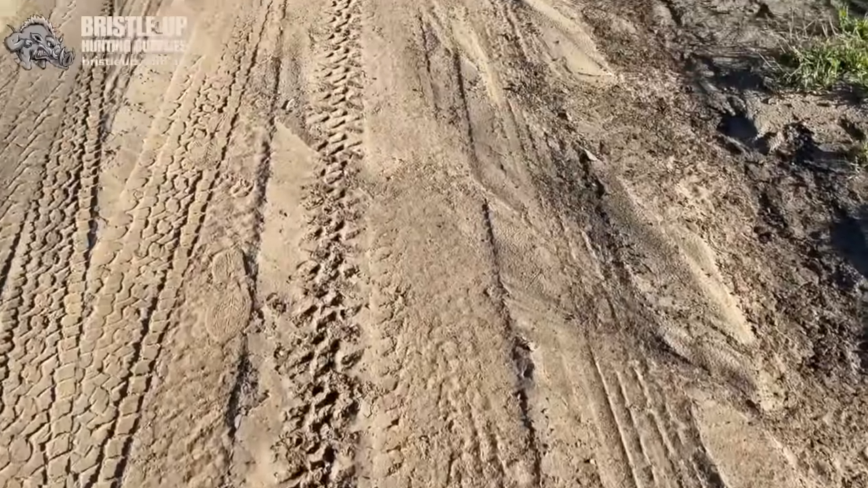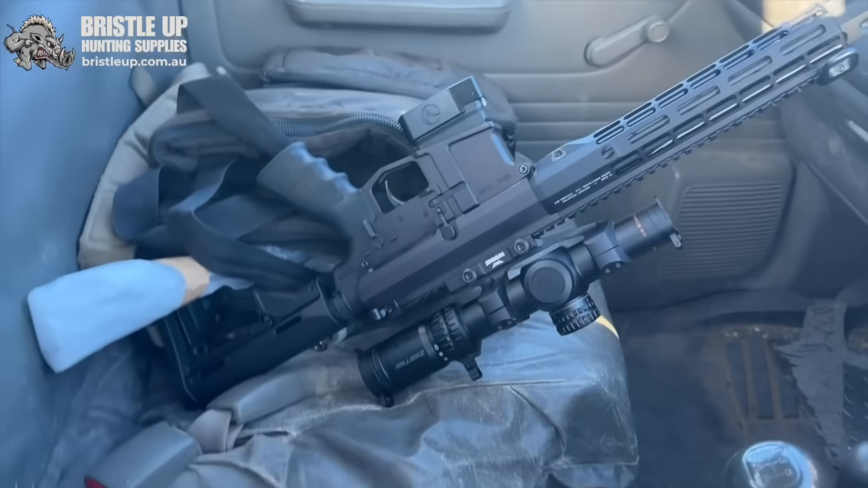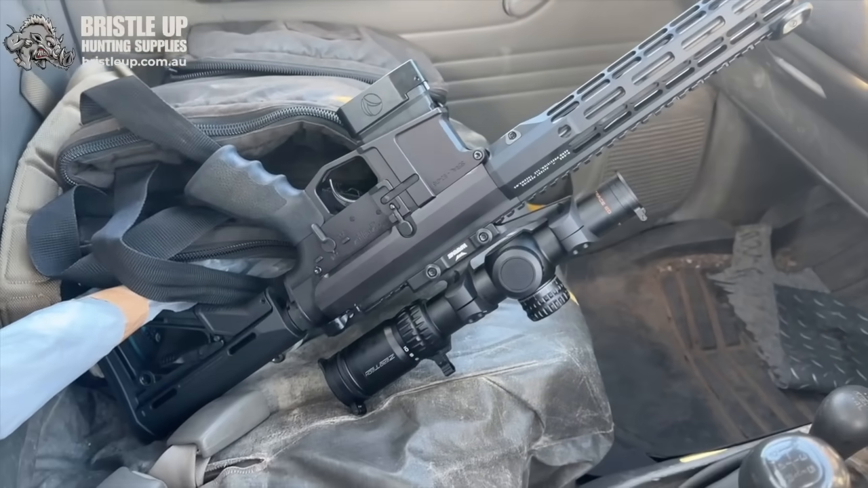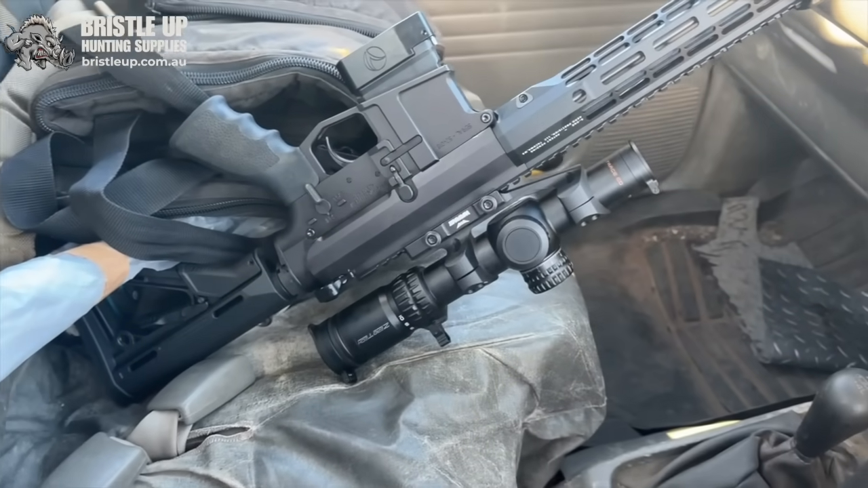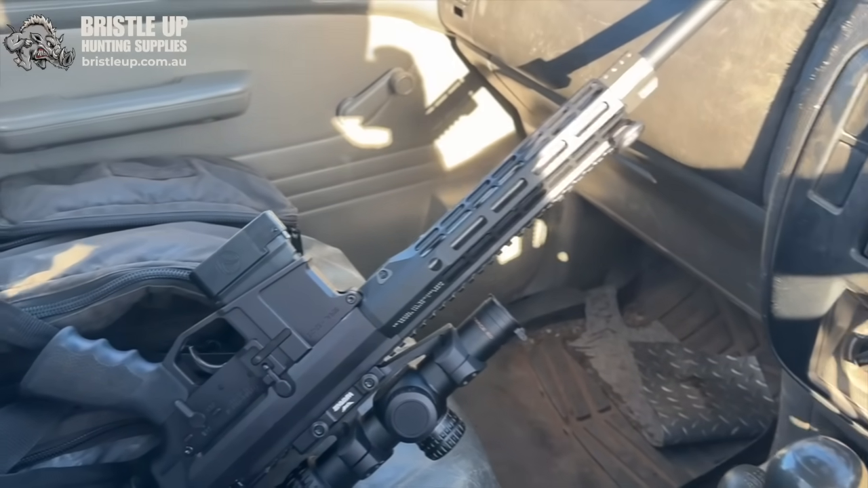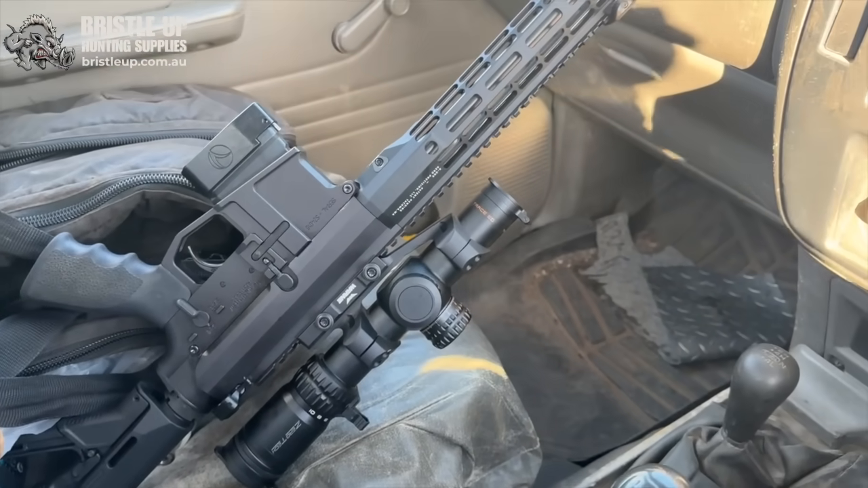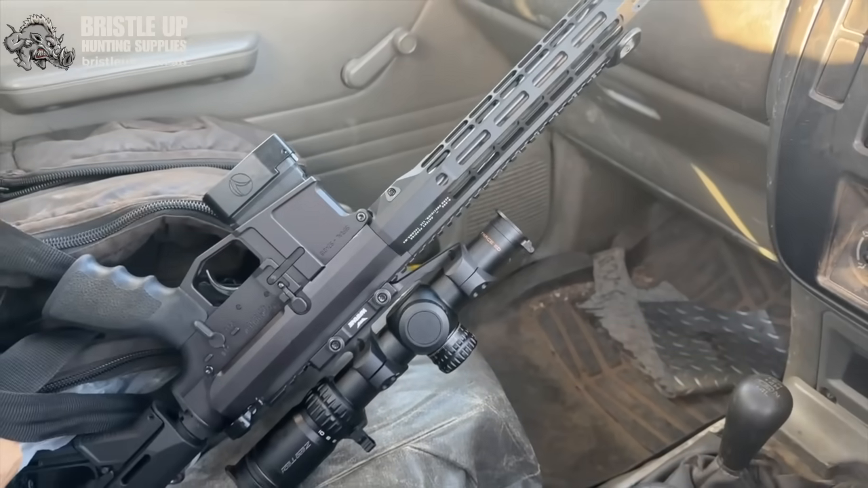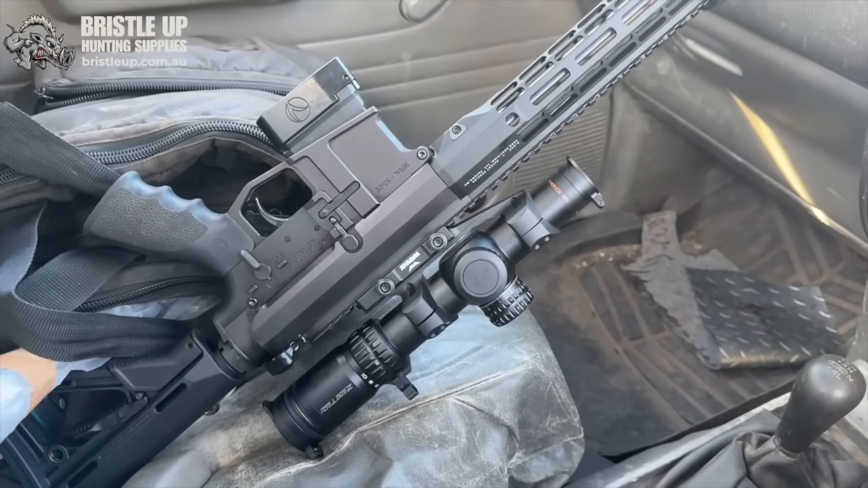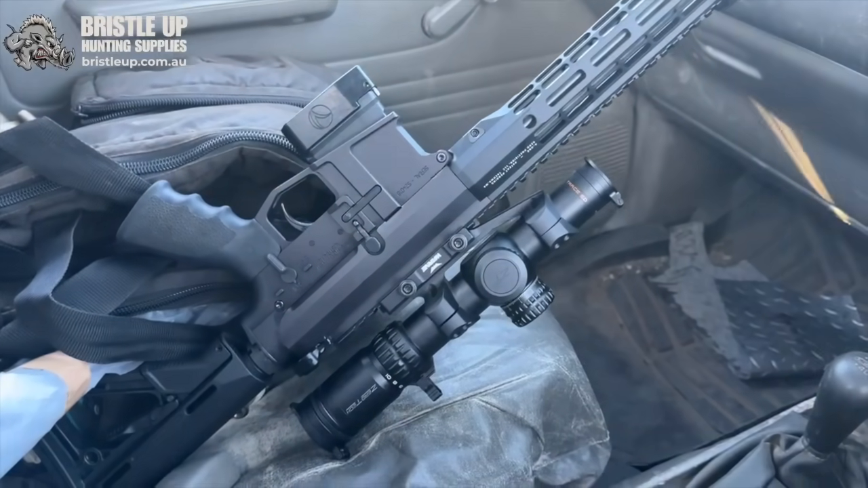Anyway, I've got the tool for the job here now. There she is. It's my new Oceania Precision Resist. It's a semi-auto .223. I'm very happy with how it's shooting so far. Zeroed it last night. I've got the ZeroTech Trace ED 1-10x24 LPVO scope on it. Very, very good scope.